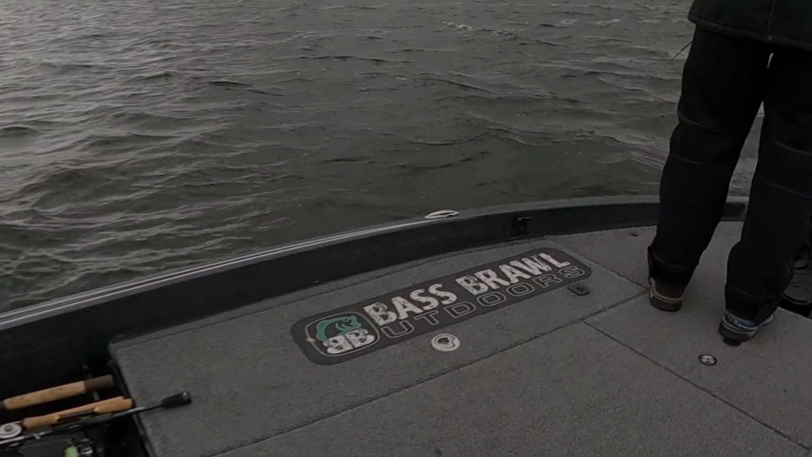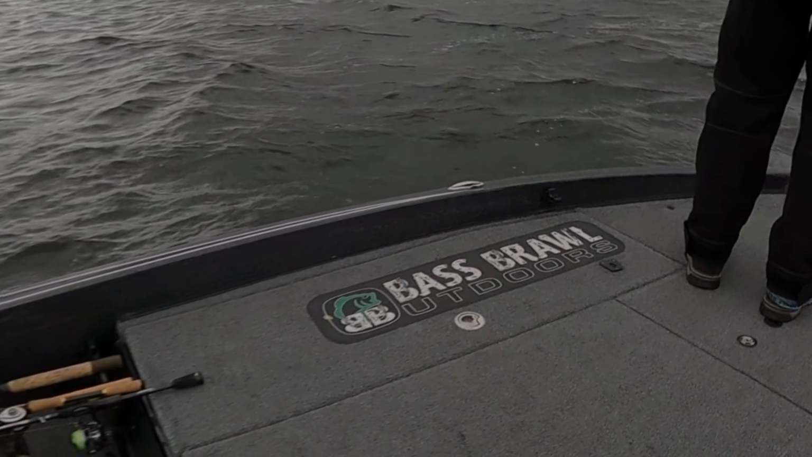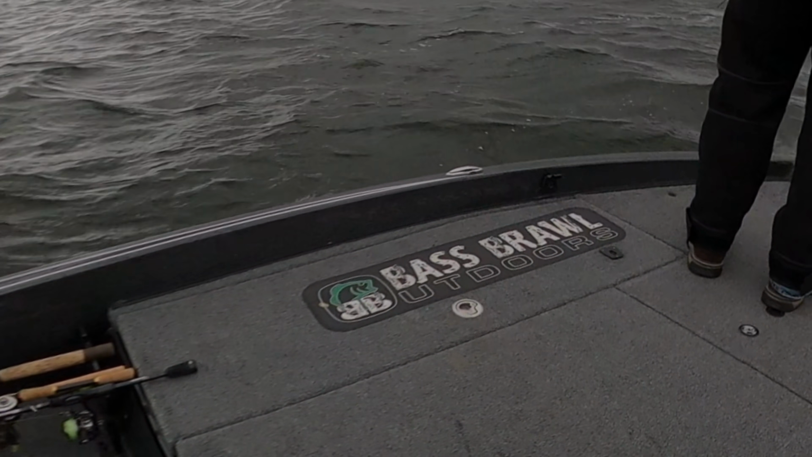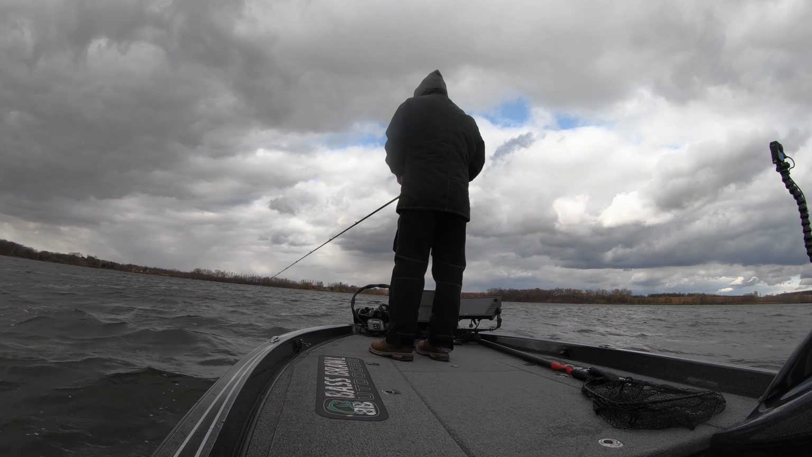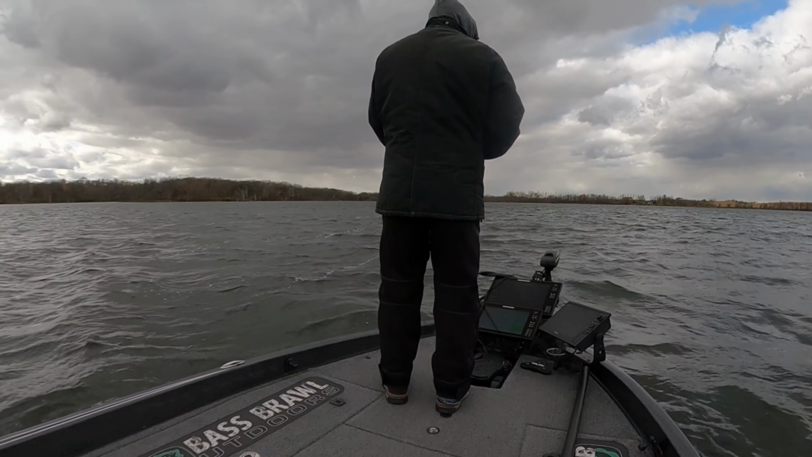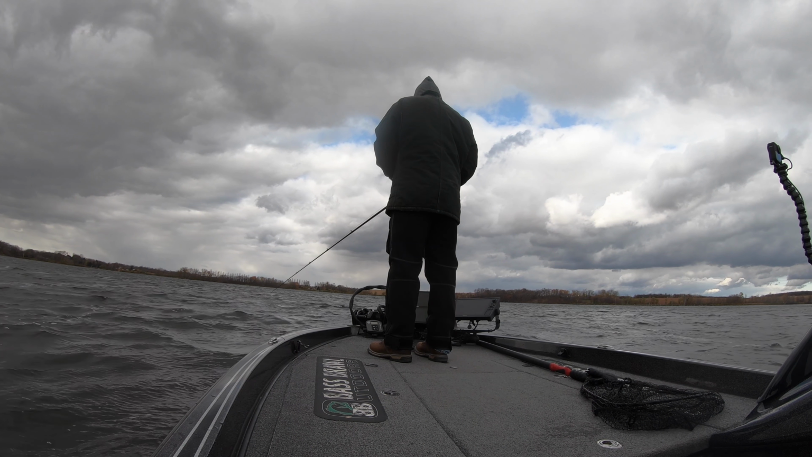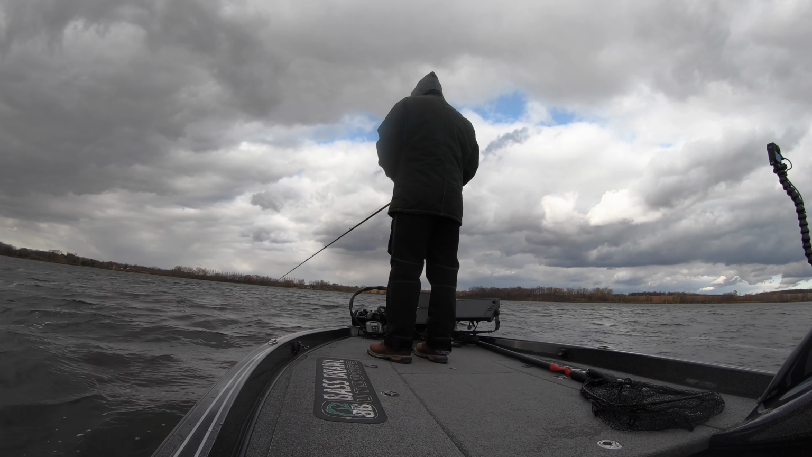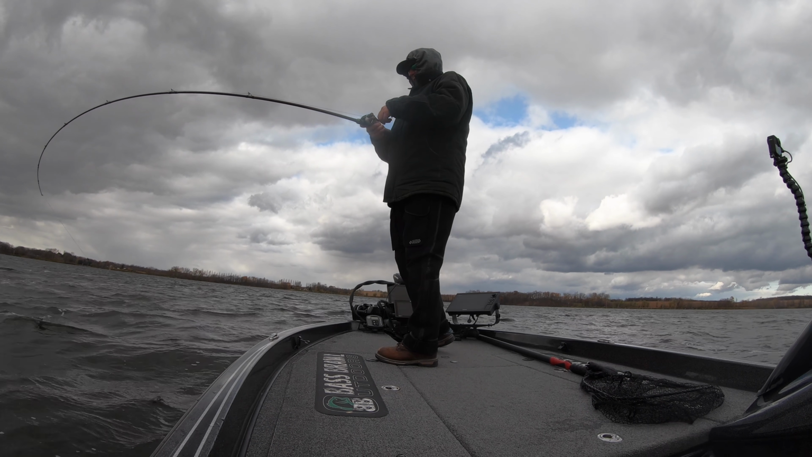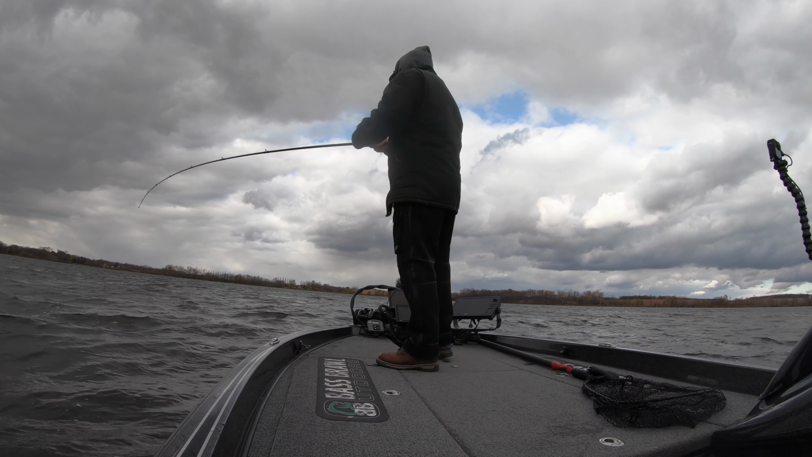Because you know what? You can. But I can sit out deep now and I can pick apart the cover better with my electronics than I can up shallow not having anything. Because I can see the bottom like there's no water in the lake. And that makes it so easy to be efficient and to be out there not feeling like you're wasting your time.